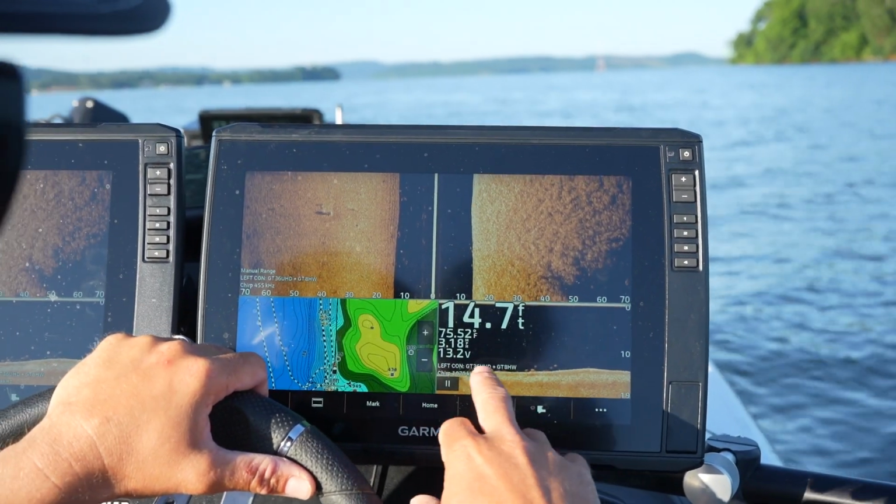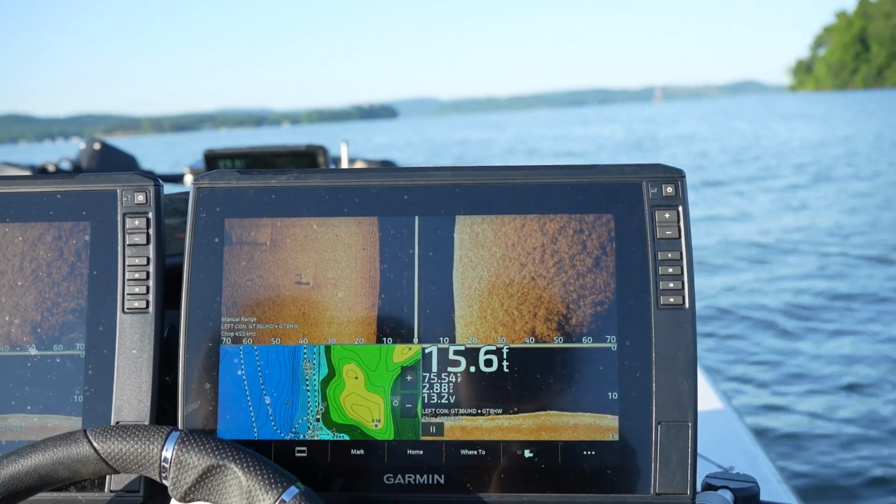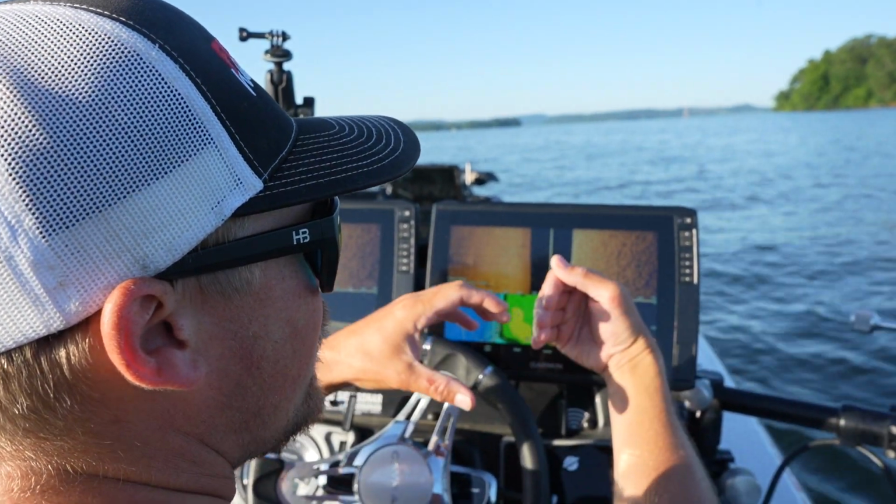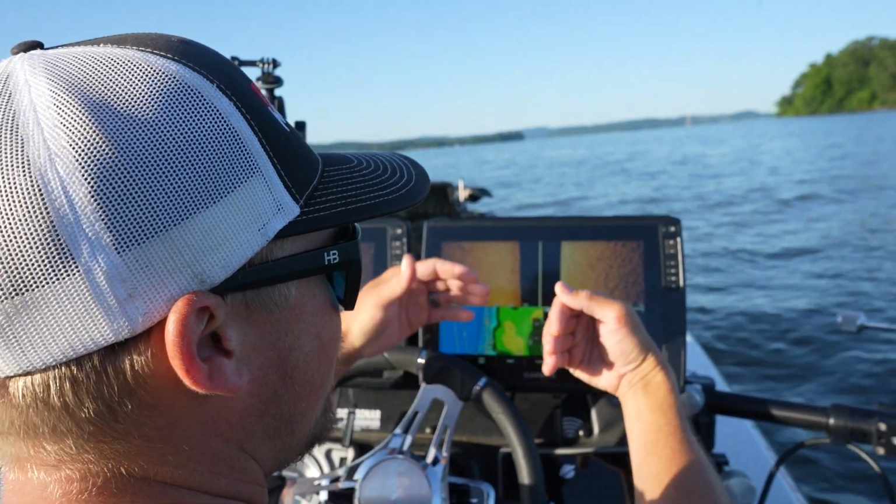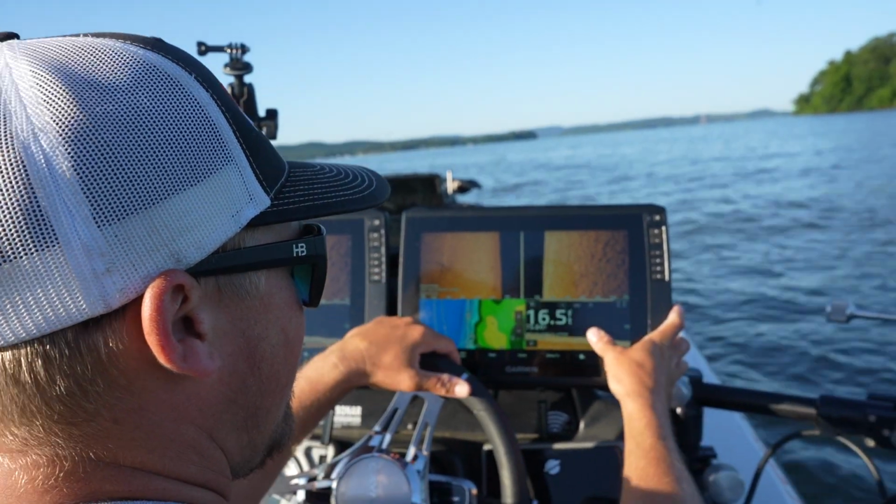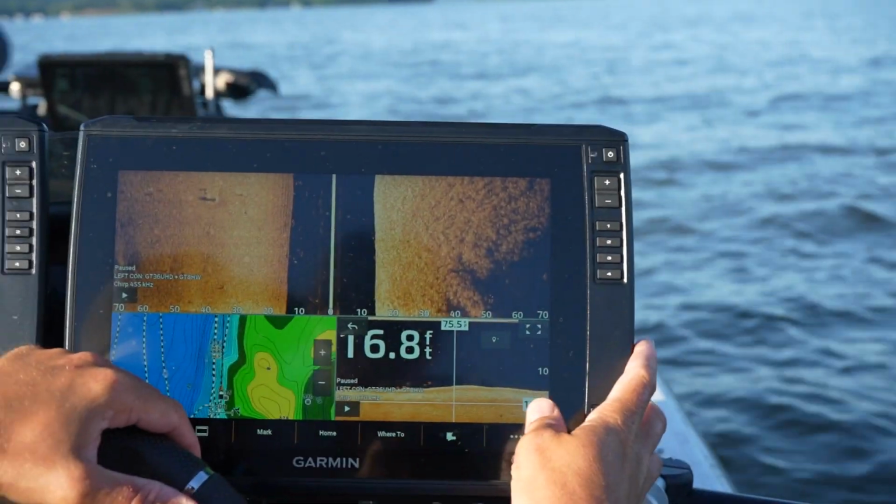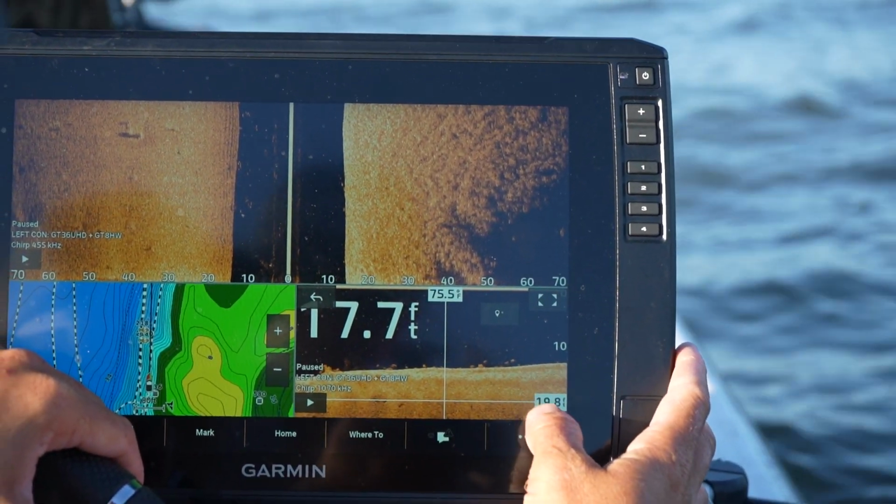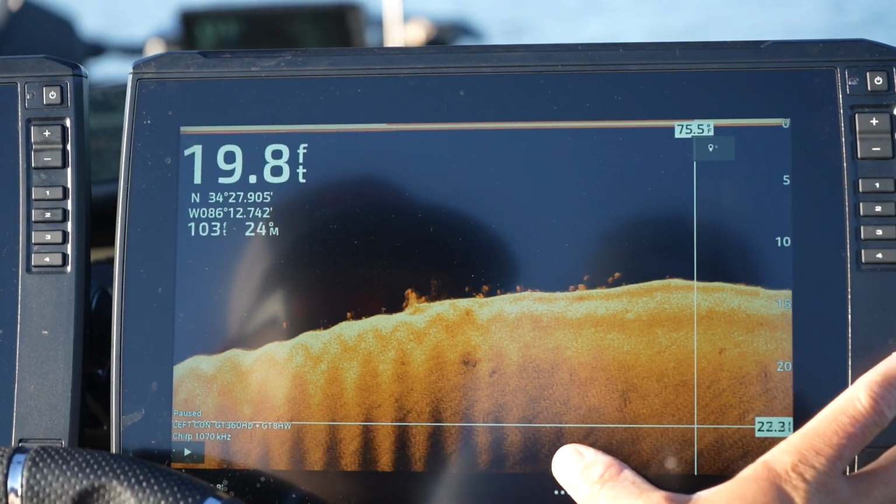Now this is exactly what we're looking for right here. We just idled the forward facing point of a creek that met the main river, and these bass were set up right along that point where the current hits it and where the creek met the main river. So if you look here on down imaging, you can see these bass. Here, I'll pull it up big for you. You can see it there.